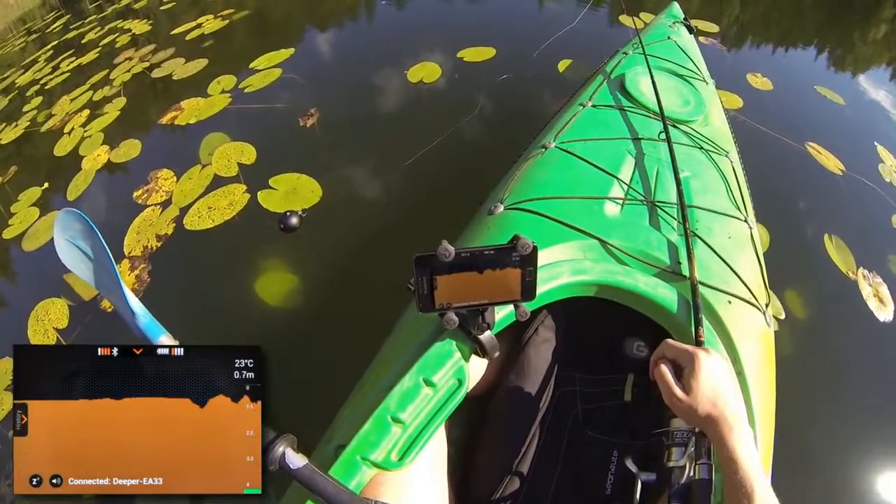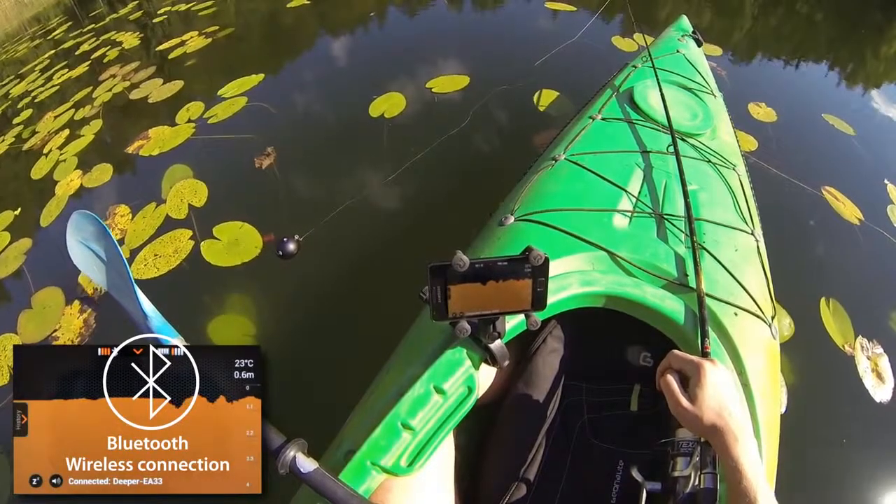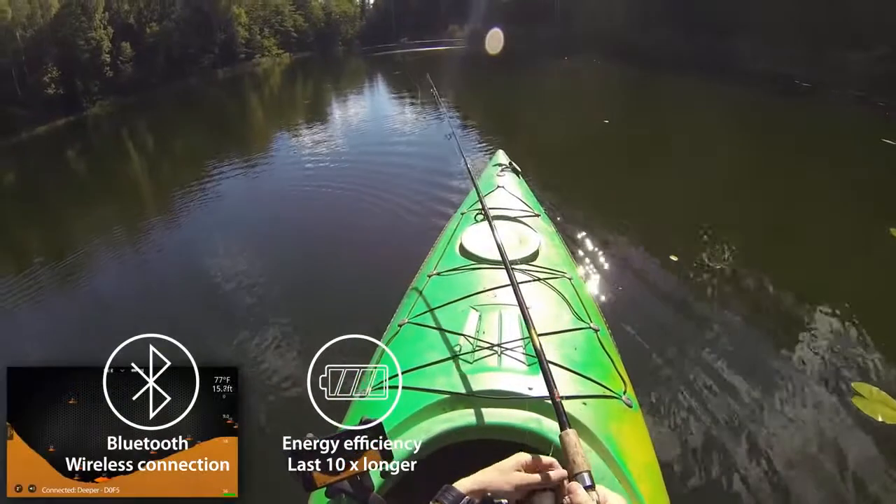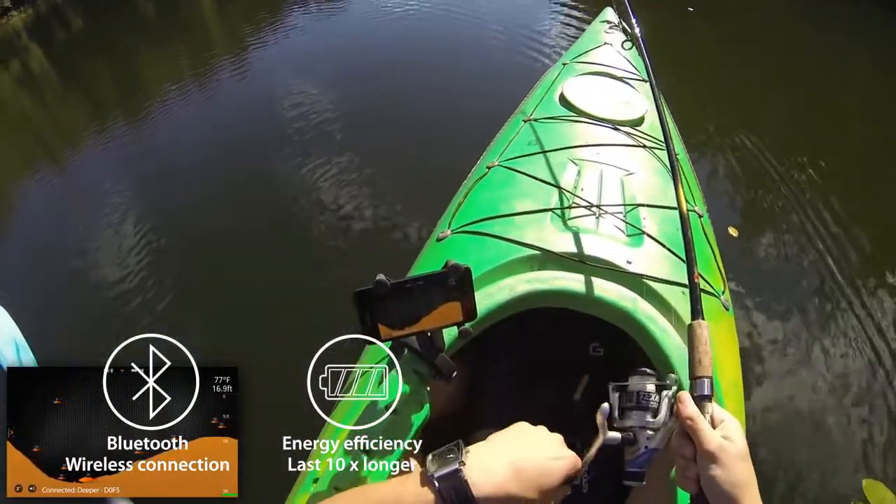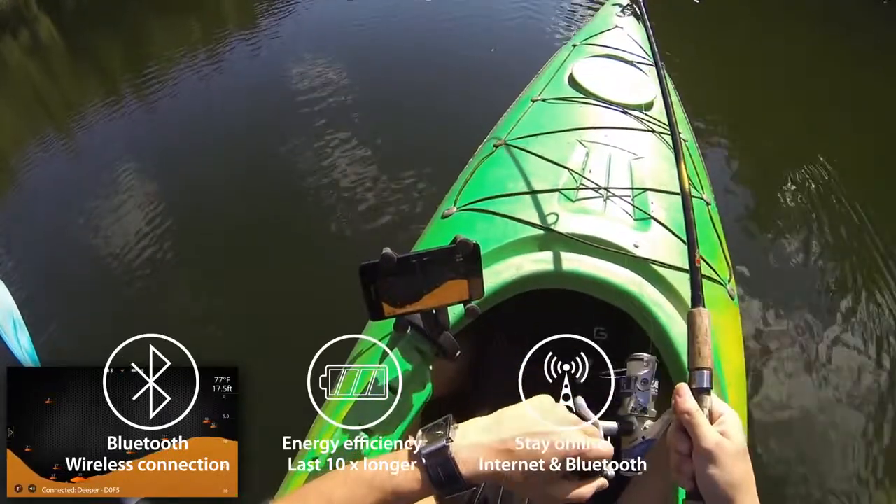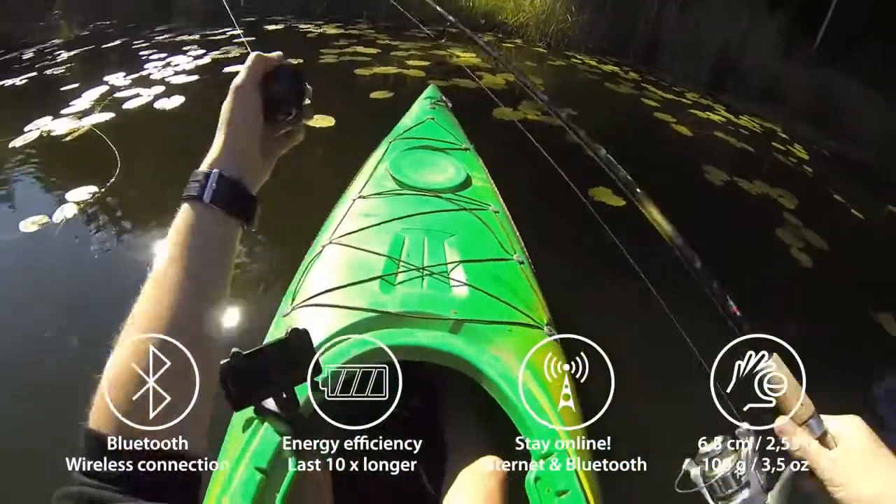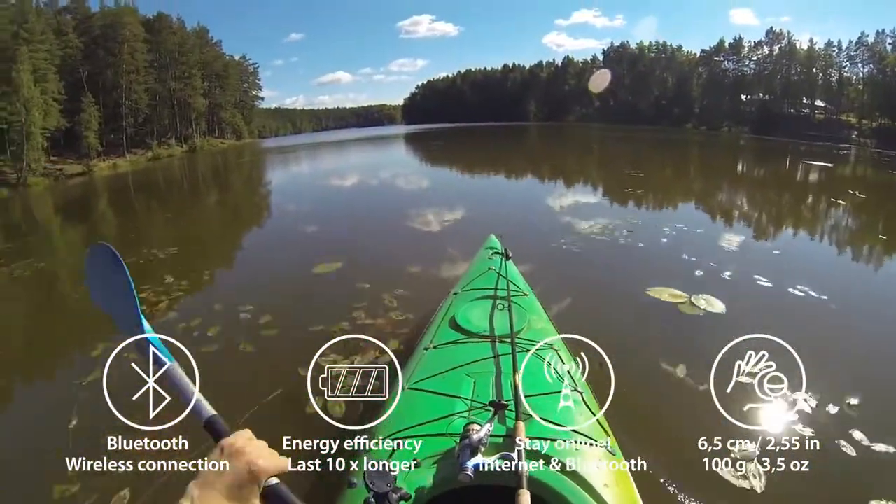In comparison to other portable fish finders in the market, Deeper has a few important things you need to know. It uses Bluetooth technology to transfer data to your smartphone. Compared to Wi-Fi, this requires 10 times less energy, so your battery can last longer. Bluetooth allows you to use internet connections on your smartphone, so you can stay online when fishing. Deeper weighs only 3.5 ounces, 100 grams, so it's easier to cast, easier to carry, and easier to store.